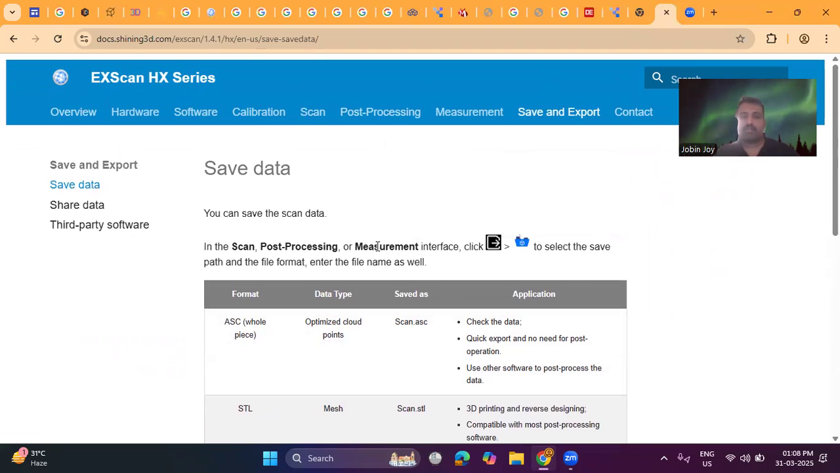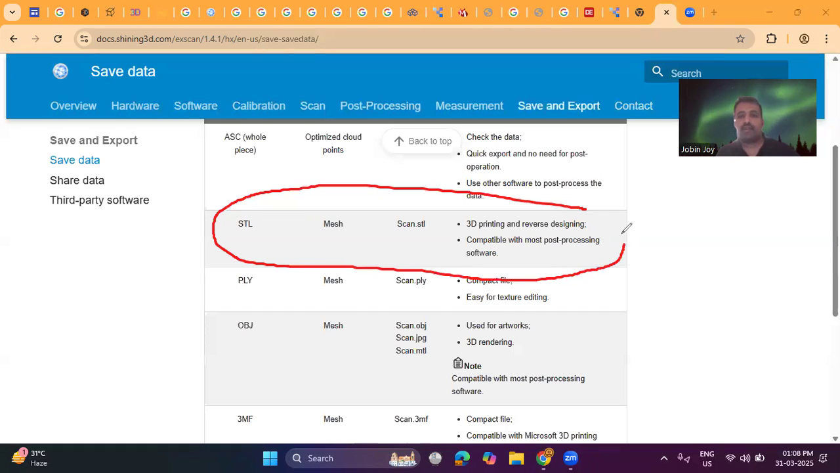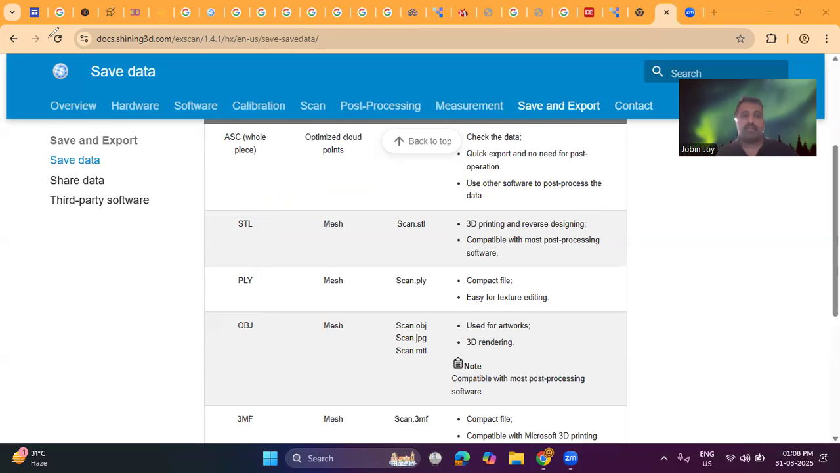In the scan post processing or measurement interface, we can upload the file and select the save path and the file format. For example, if I want a 3D printed file, I can convert the scanned file into this particular format, STL format. Or if you want an OBJ file, you can convert into OBJ, or if you want a 3MF file, you can convert into 3MF or ASC file. These are the files that are supported by this scanner.